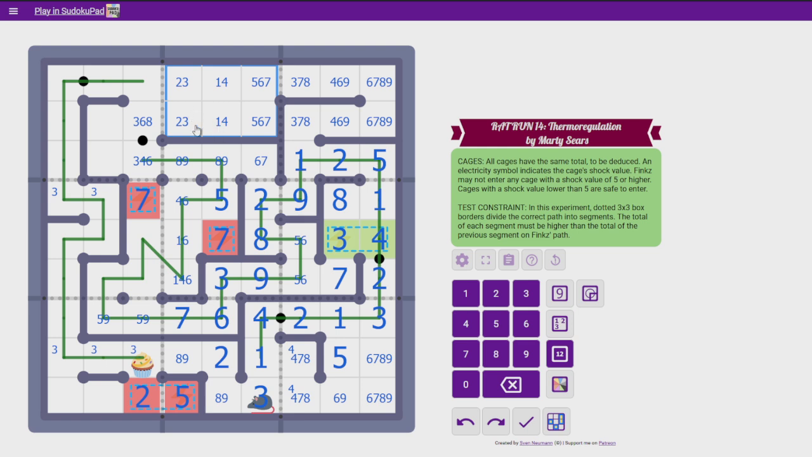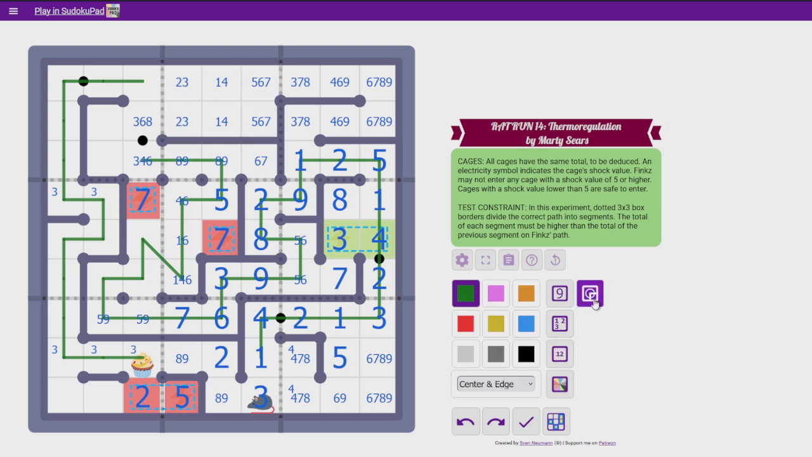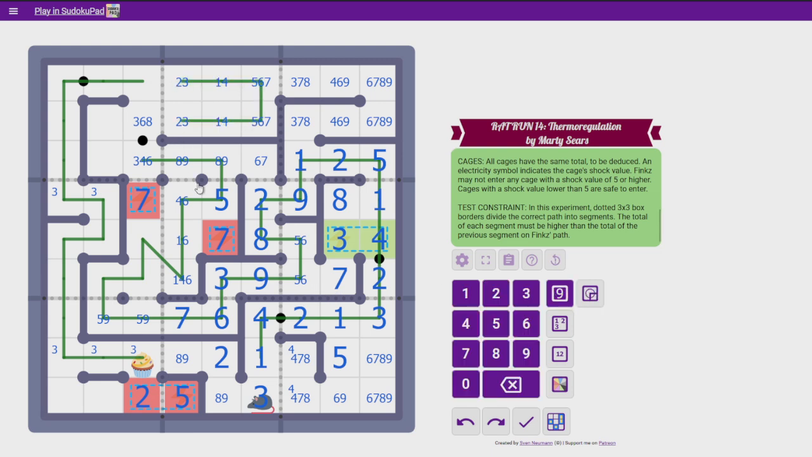Christ. The maximum of this... Wow, that's huge, actually. Is it huge? I think that's huge. Yeah, because now I'm thinking, if the path enters this box, and it takes all the cells, then the maximum